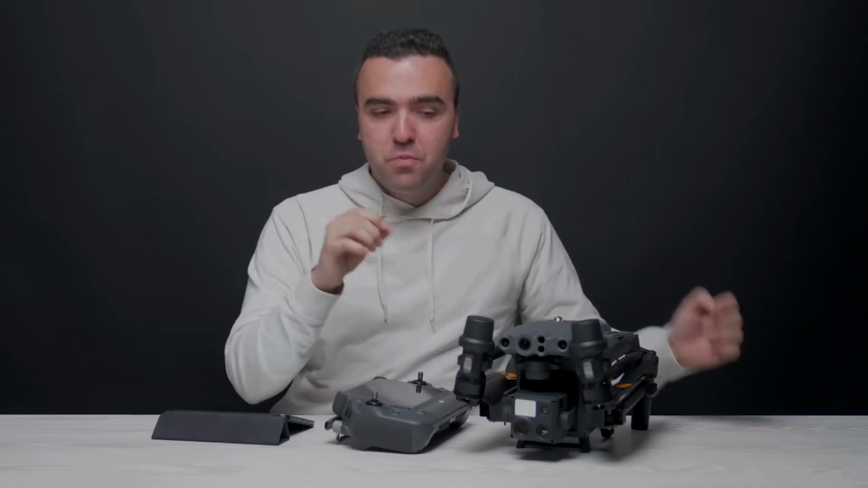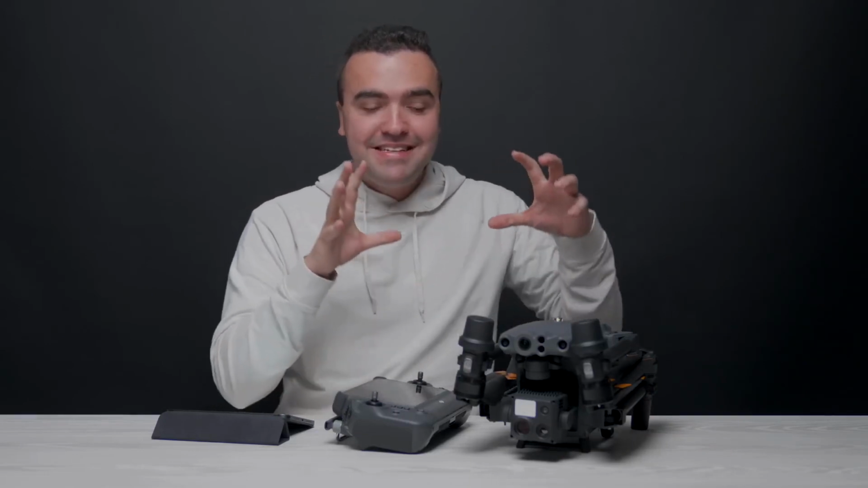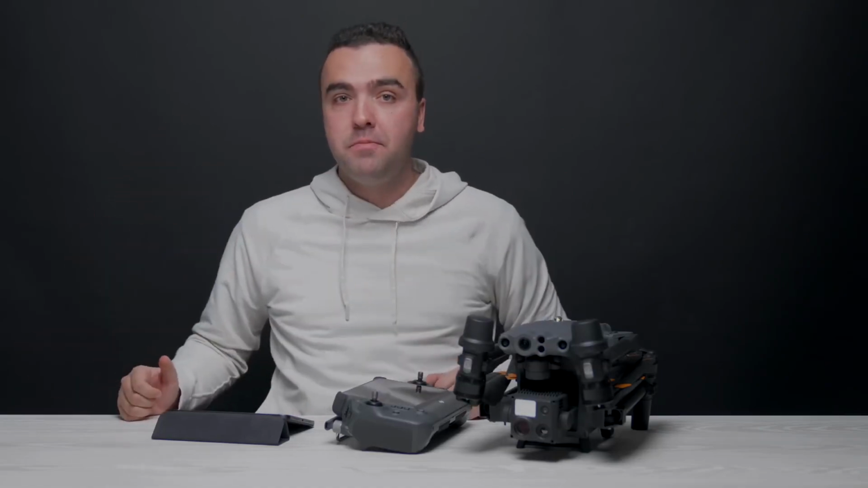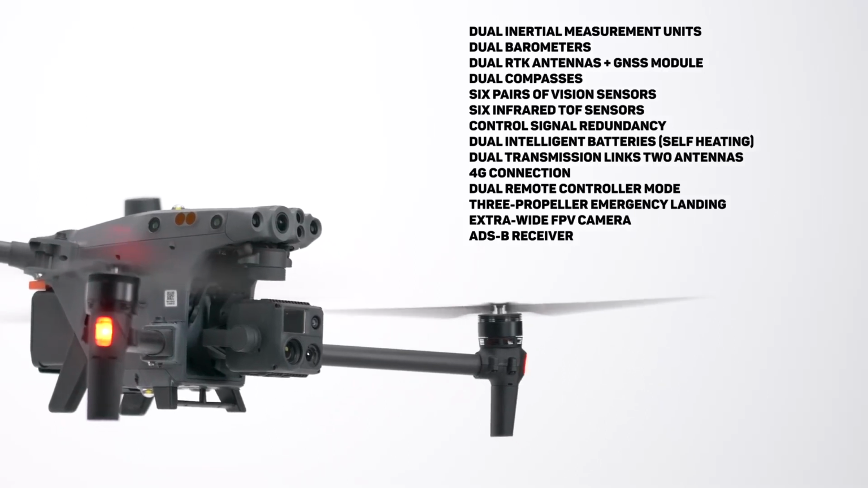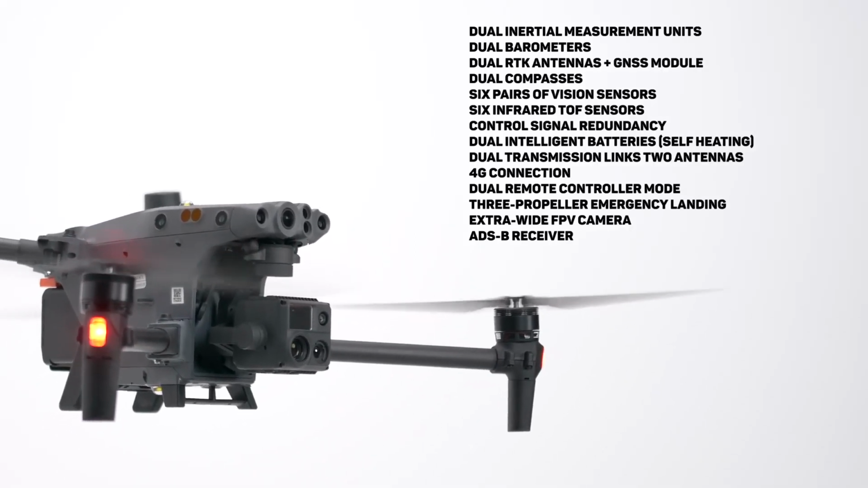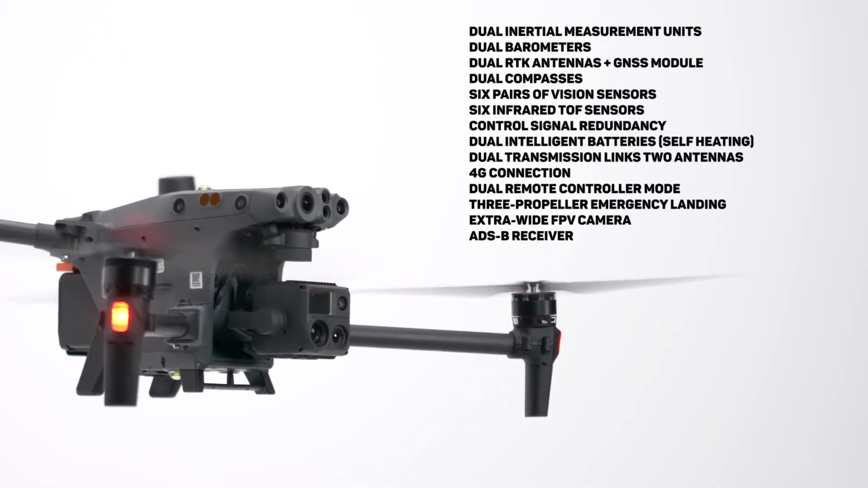So the drone itself is more than capable of everyday flying, all-day missions. You can really put this through hell and back, but what really impresses me is its level of redundancy, right? The safety features that are built into this drone, which are mirrored from the larger M300. I went over all of this information in much greater detail in my Matrice 30 aircraft overview video, but this list here shows all the safety features built into this drone. This is important in any scenario that you put this drone in and isn't only limited to search and rescue.